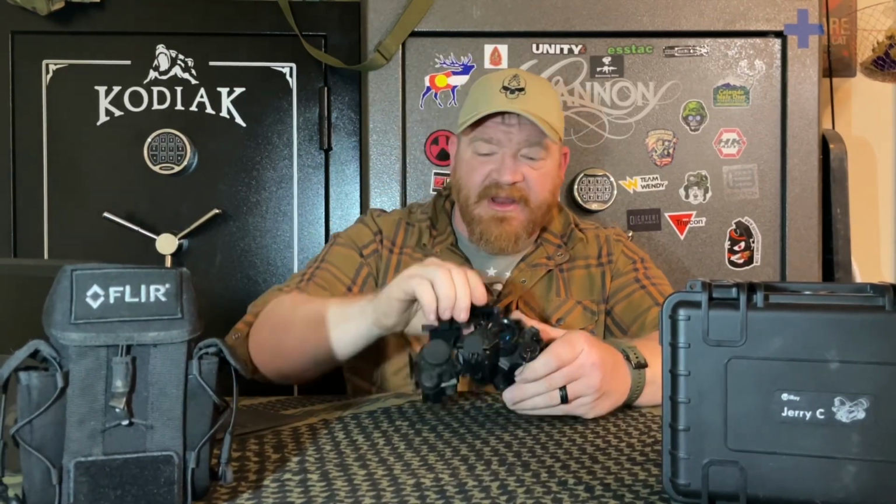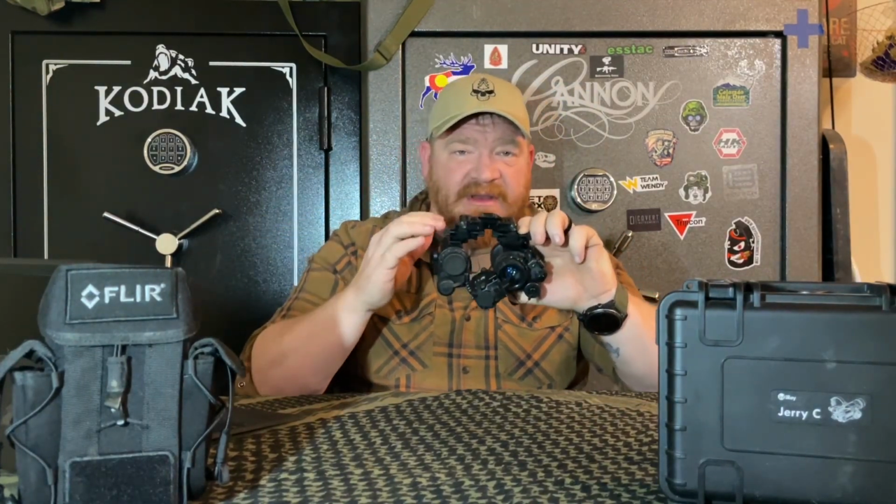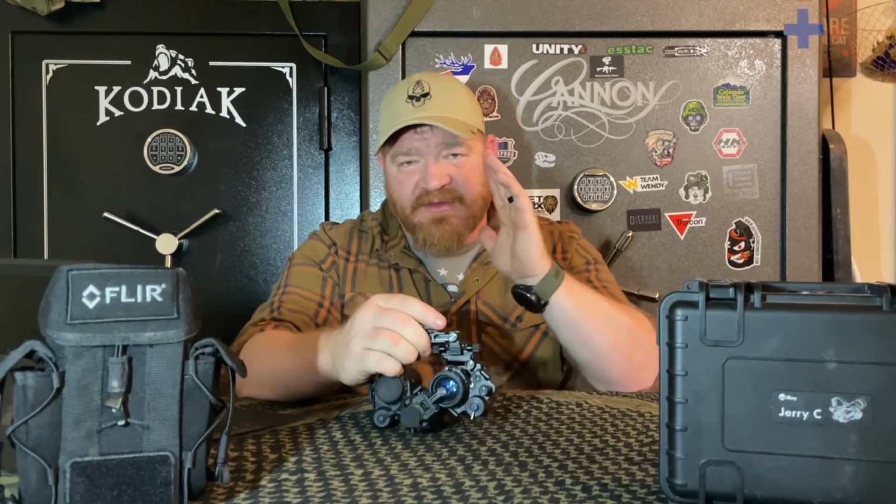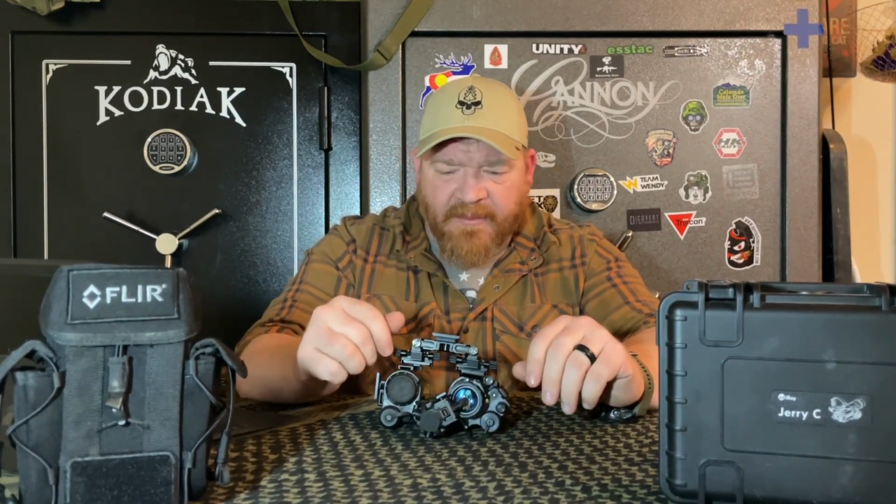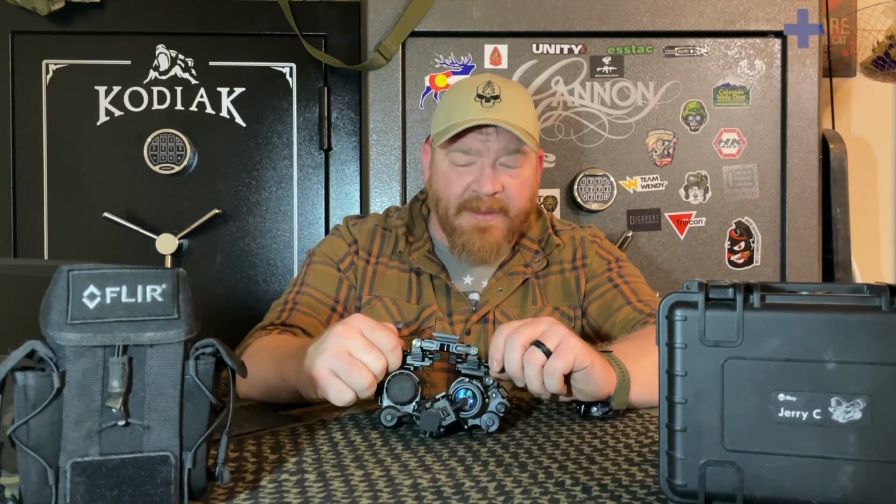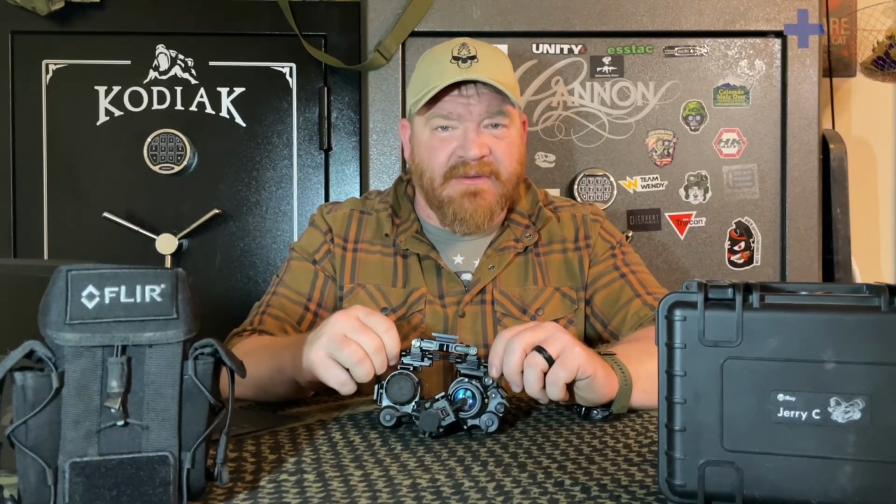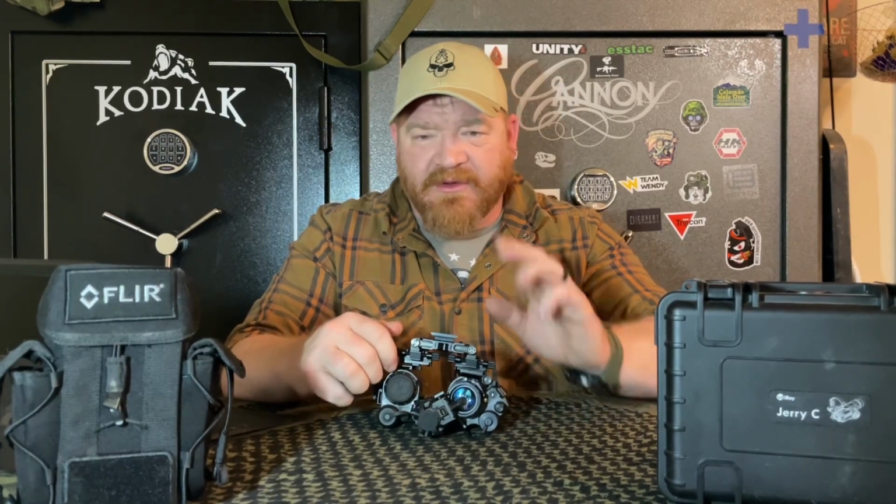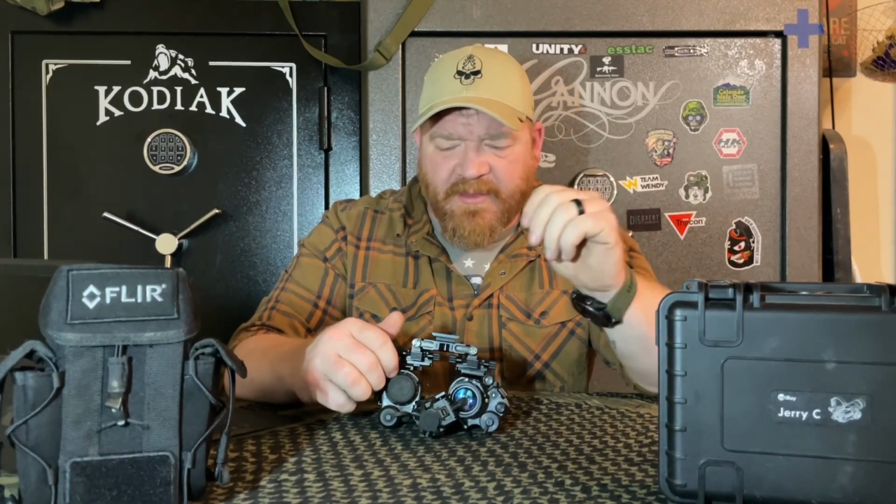Even if I am running it in this sort of a configuration with the Flir breech and the PVS 14, I typically run the PVS 14 always on my left eye, unless I have duals, simply because that's just kind of how I grew up before optics that were night vision passive friendly. So I always grew up having that night vision over my left eye. My brain is used to it, my eye is used to it.